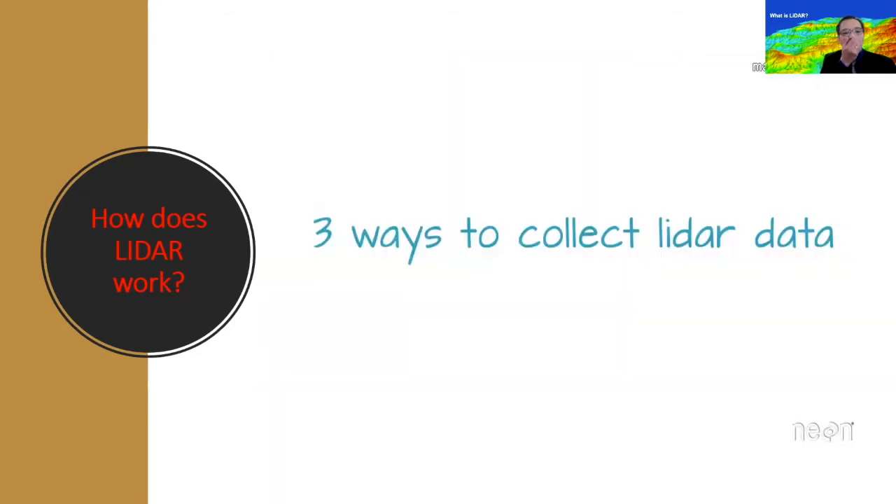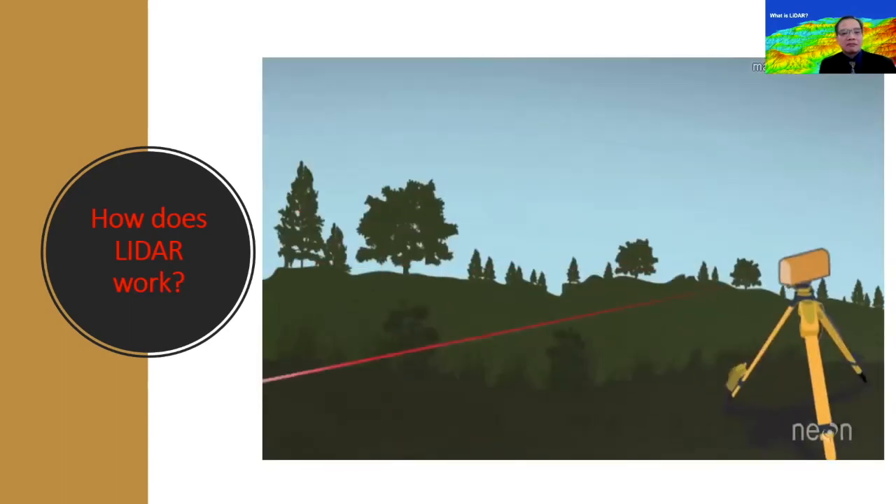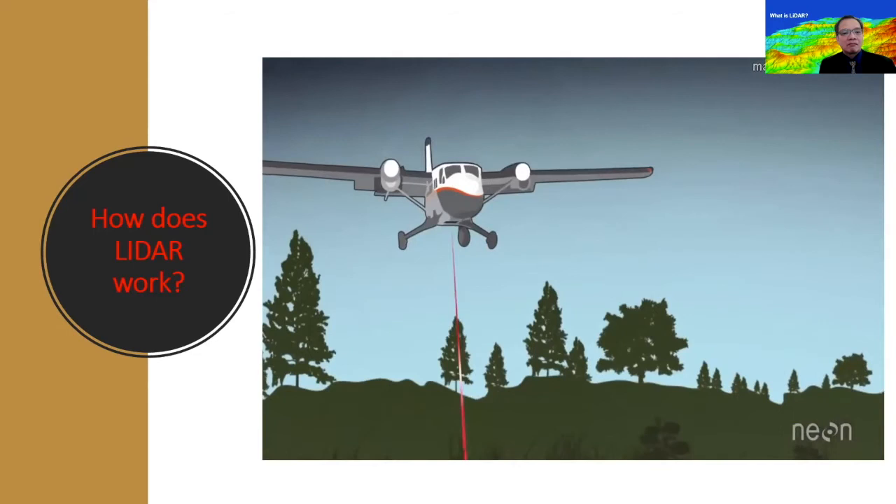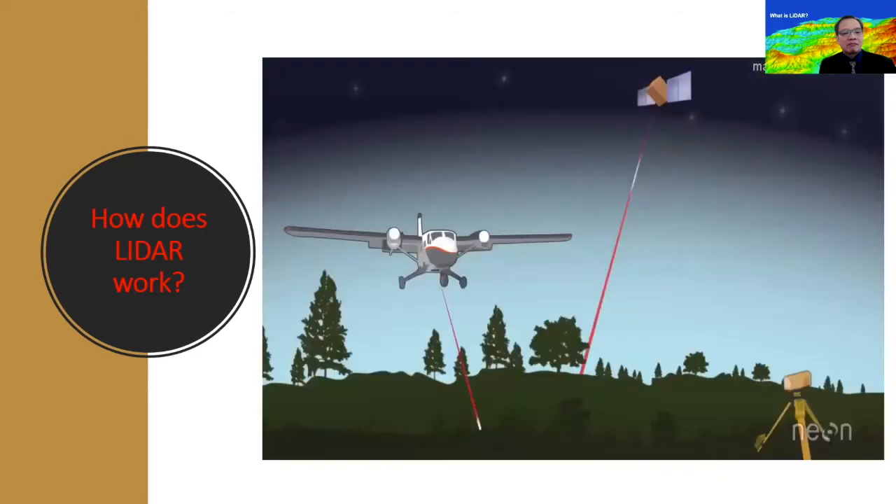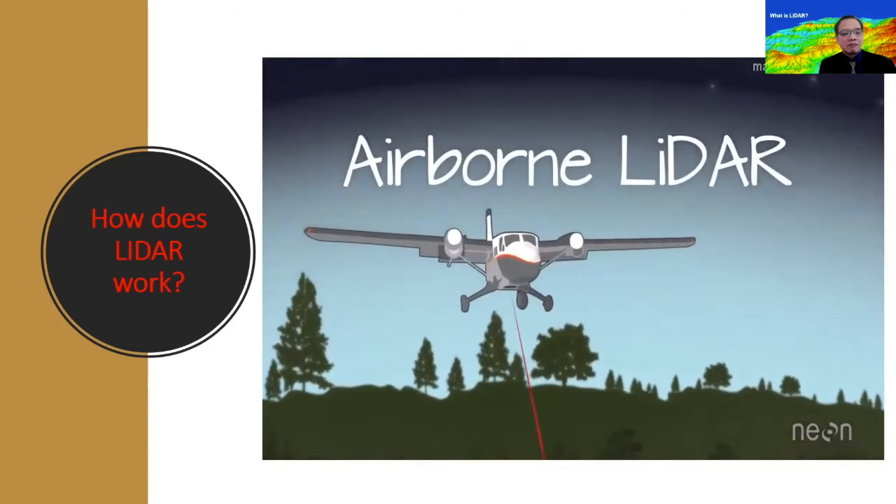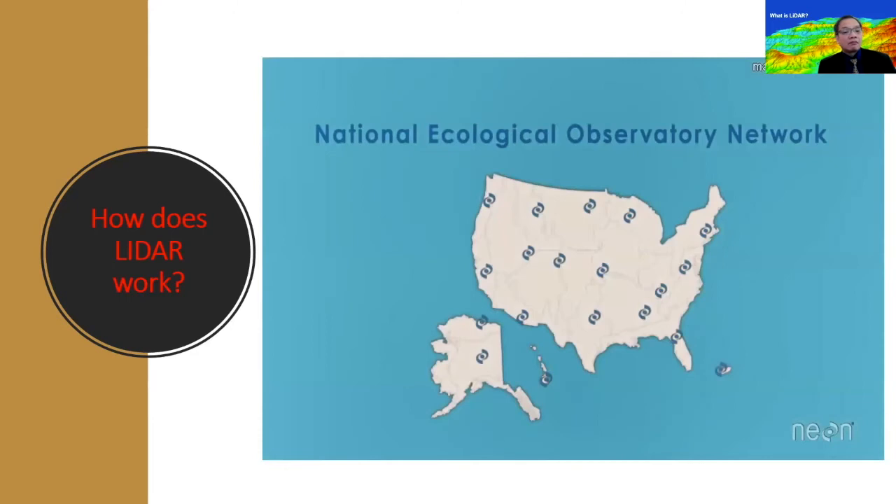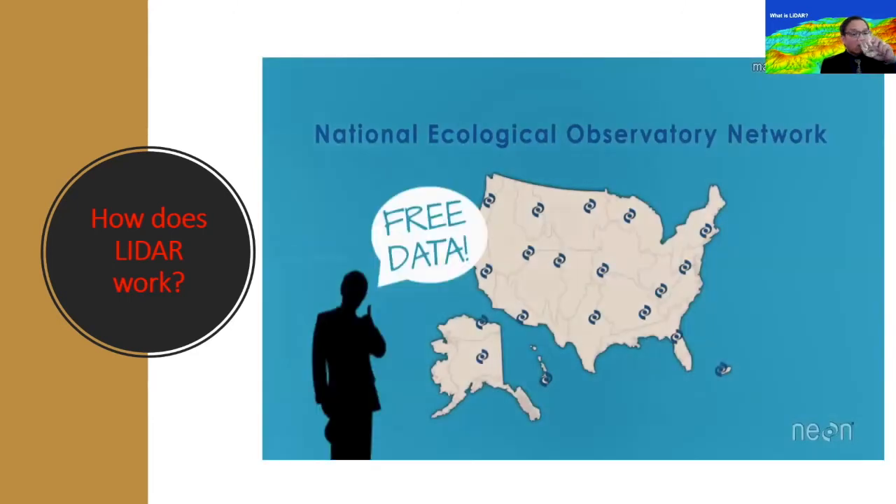Now, just for the record, there are different ways to collect LIDAR data: from the ground, from an airplane, or even from space. Airborne LIDAR data are the most commonly available LIDAR data, and airborne LIDAR data will also be freely available through the National Ecological Observatory Network, or NEON, so we'll focus on that in this video.